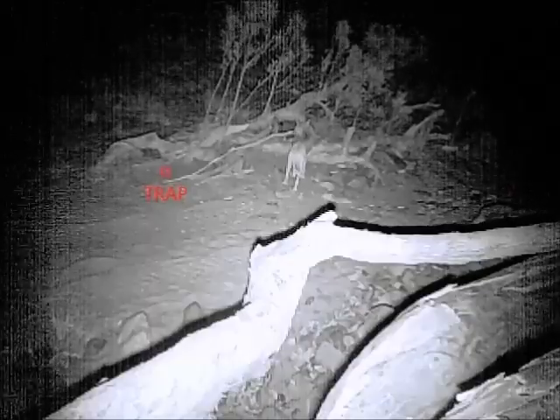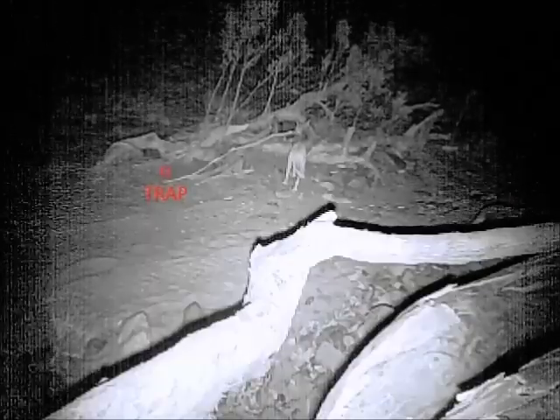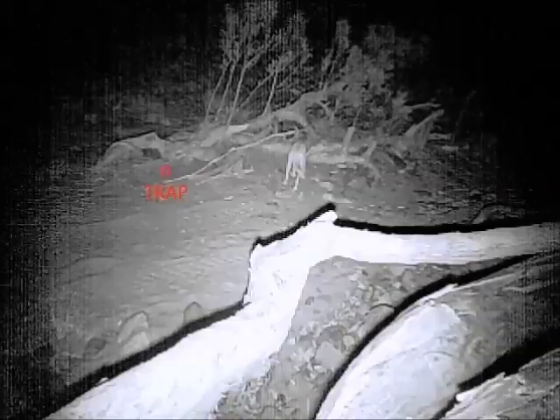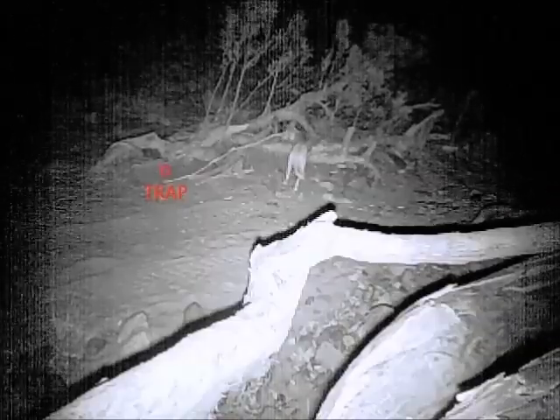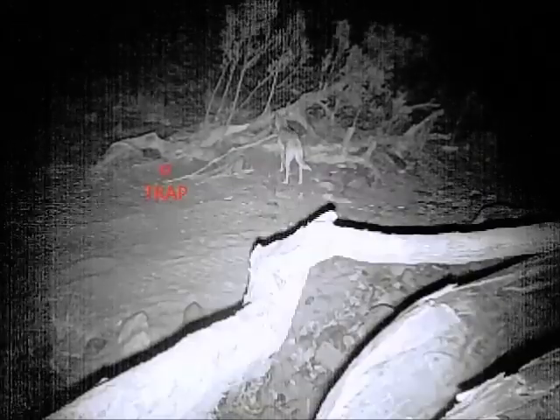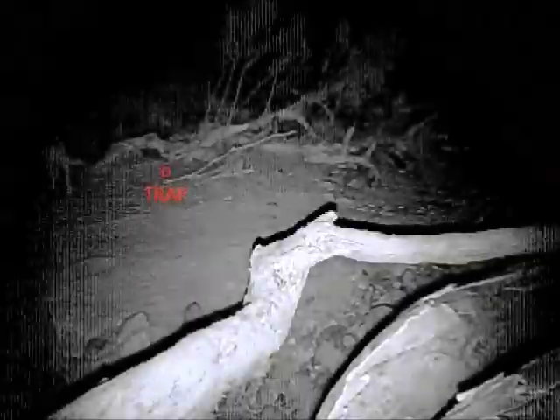This particular part of the property is a bit of a highway for dogs. Wild dogs can travel up to 26 kilometres in one night, and they certainly do that.